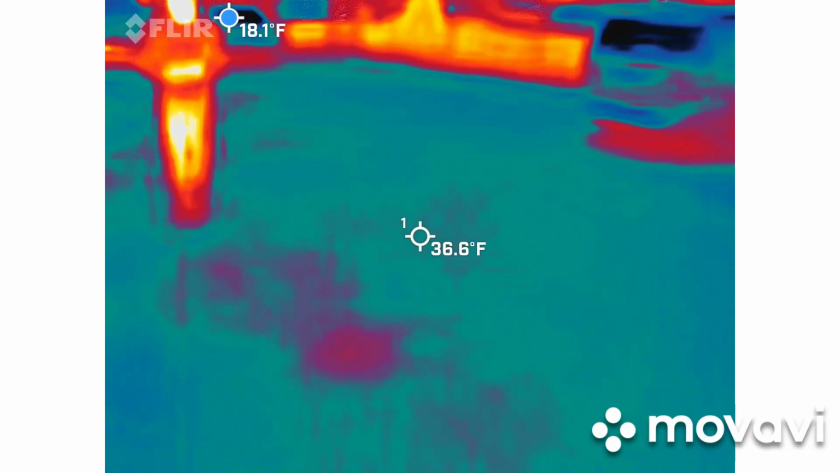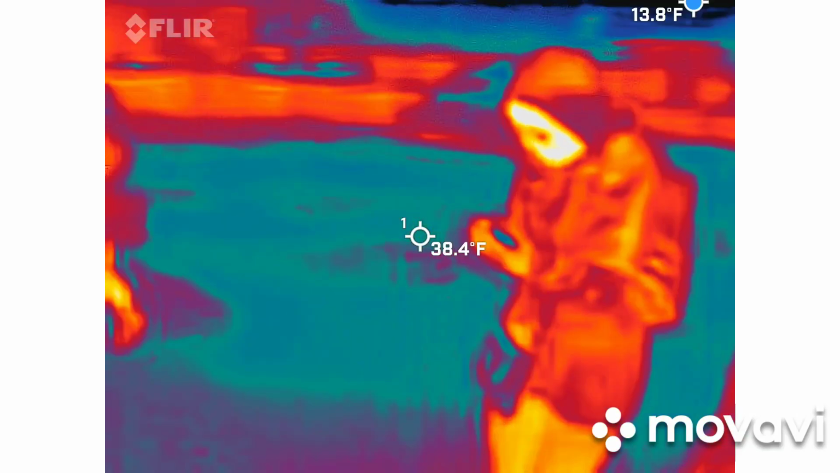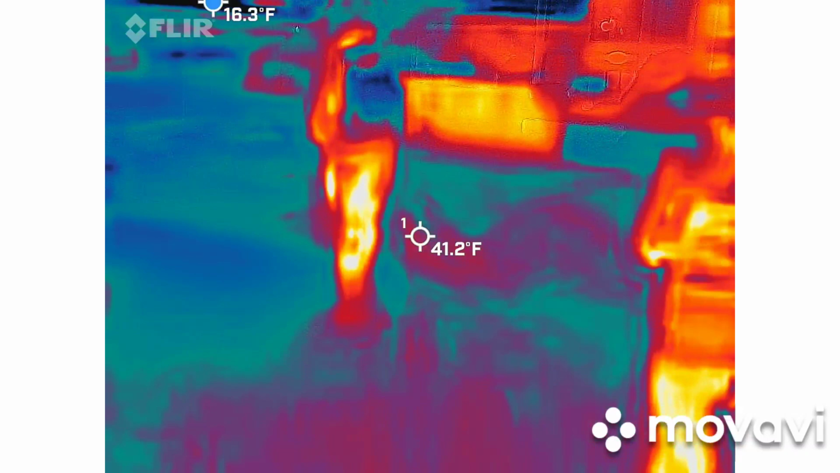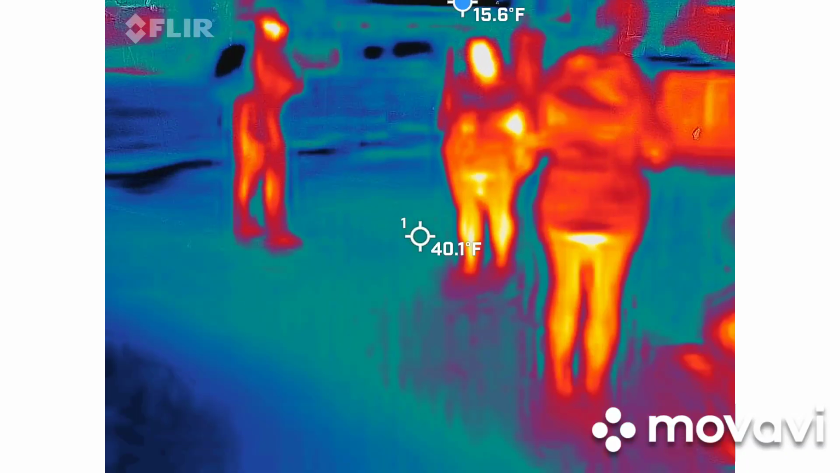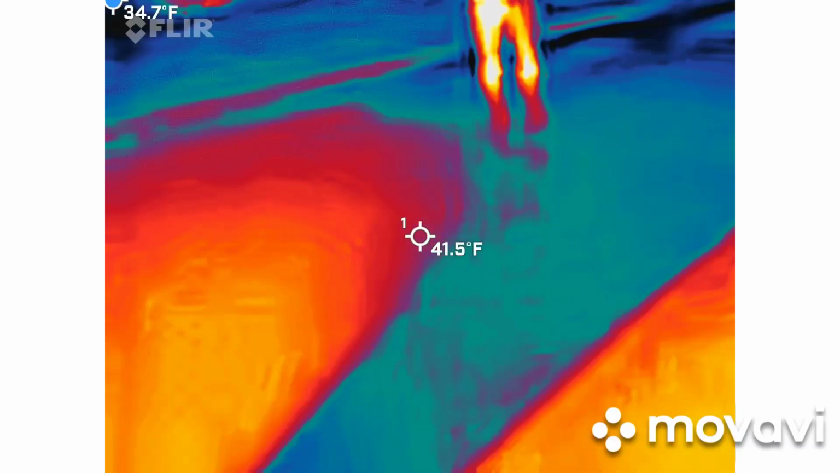Alright, let's get you guys some answers. Are you getting any more spikes over there, Stephanie? Oh, mesh. Okay. Warm coat. Come here, you're trying to warm.